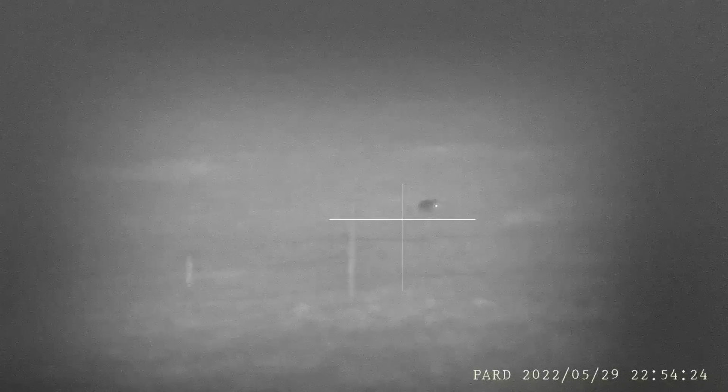While scanning for the foxes with a thermal spotter, we picked up this hare, which is just over 200 metres away.